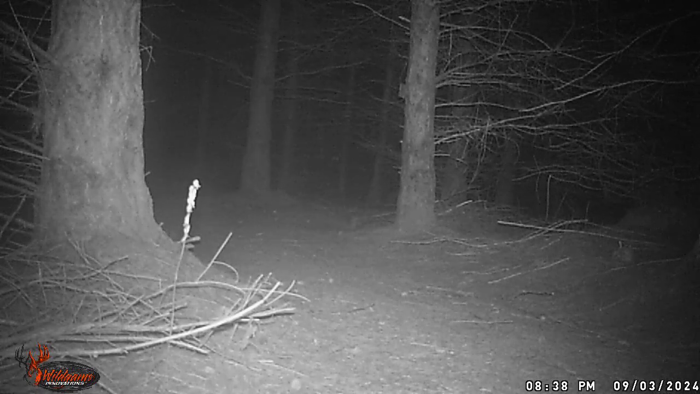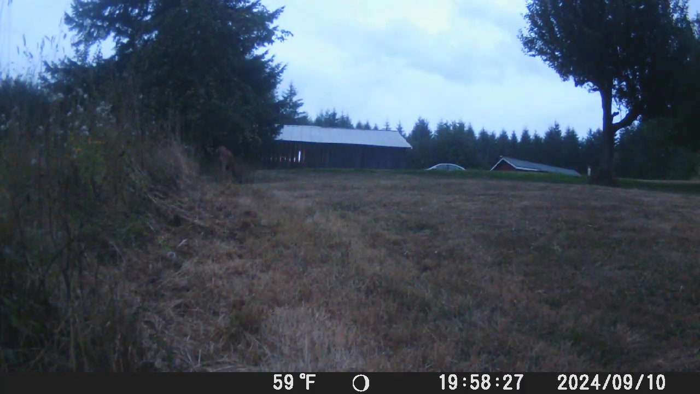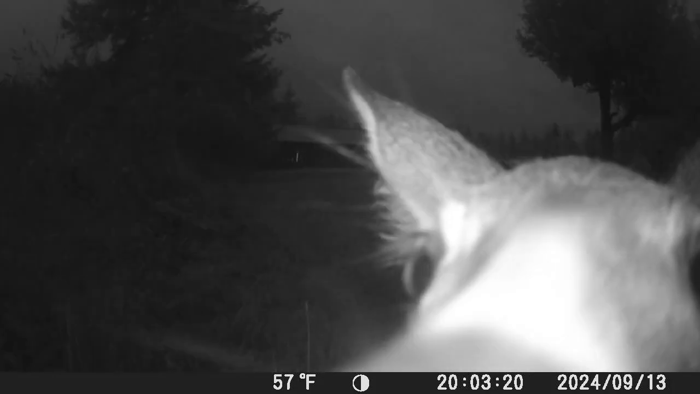All right, there's that camera again down from the apple tree. Caught another deer on it here, so you can see him there on the left-hand side of the camera. I ended up moving the camera. Like I said, I had it here for about a month and a half. I was just trying to get more coverage. We got an up-close and personal selfie here. Hello there, Mr. Deer. Smile for the camera.